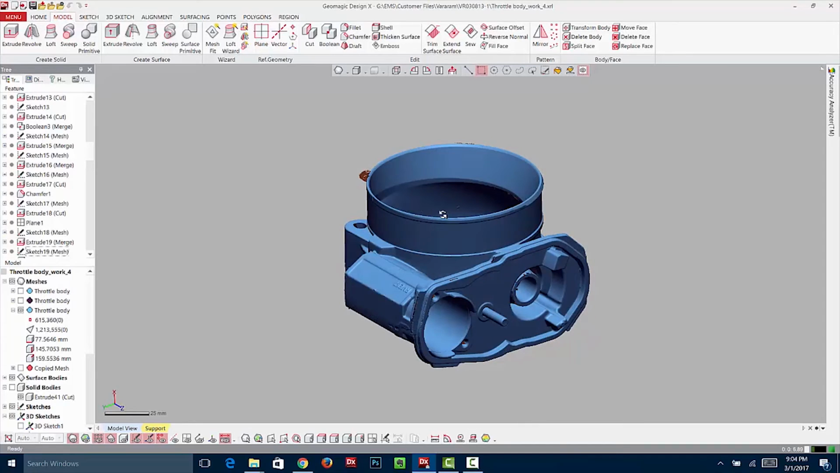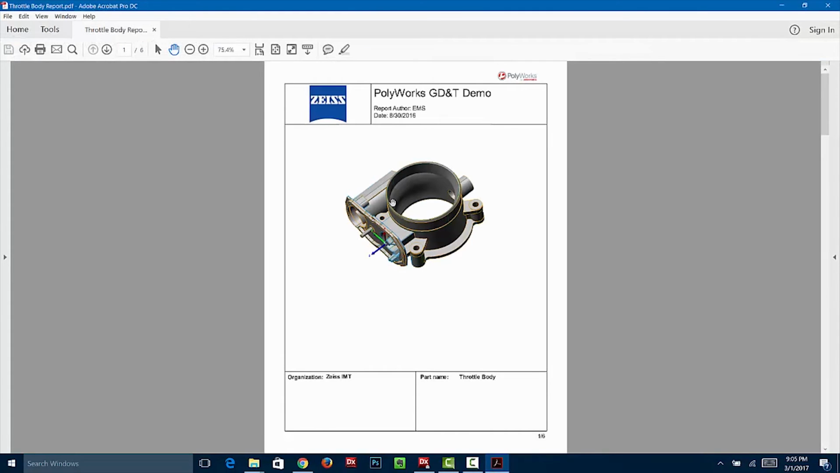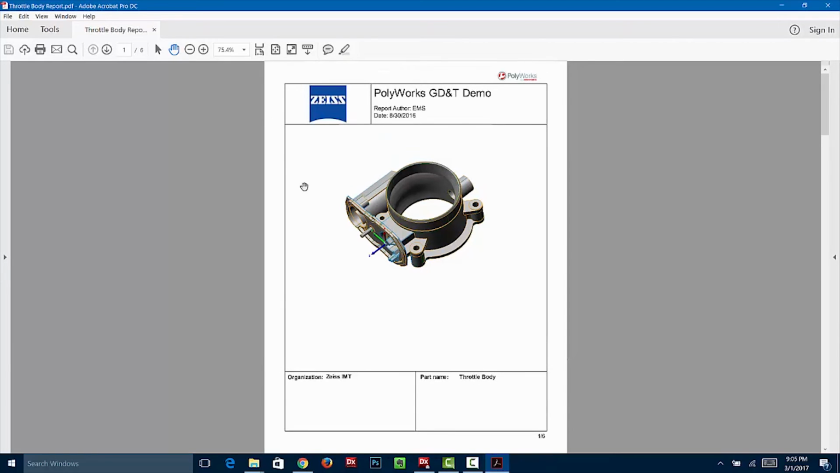And then the other thing is being able to do inspection. So basically scanning the part and comparing it to existing CAD. So let's show that next. What I'm going to do is pull up an inspection report. This was done in PolyWorks, which is a very powerful inspection software product. So you would import the scan data into PolyWorks. You would import the nominal CAD file, and then you would do the comparison between the two.